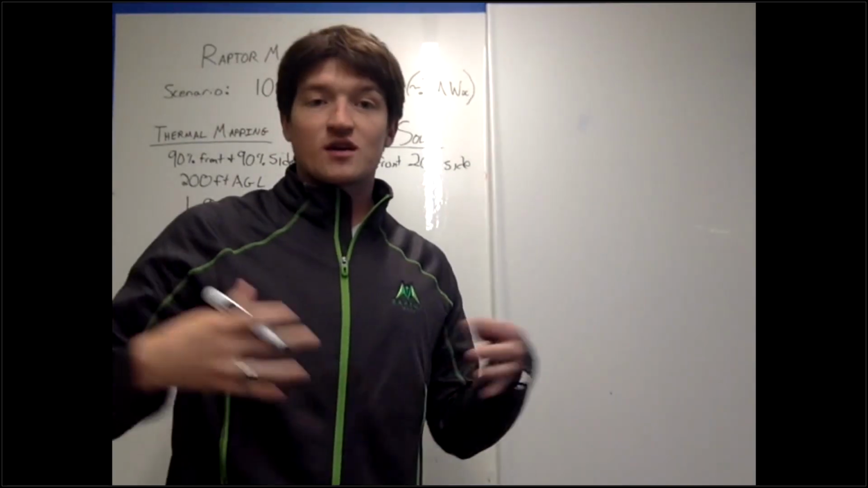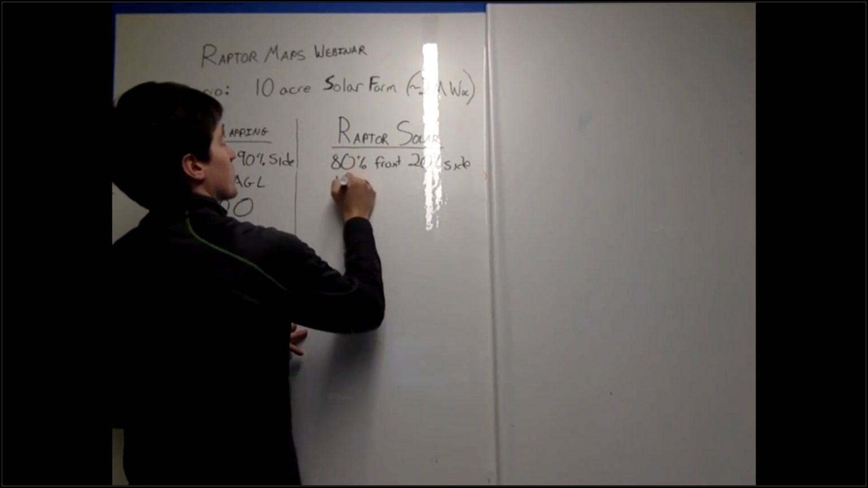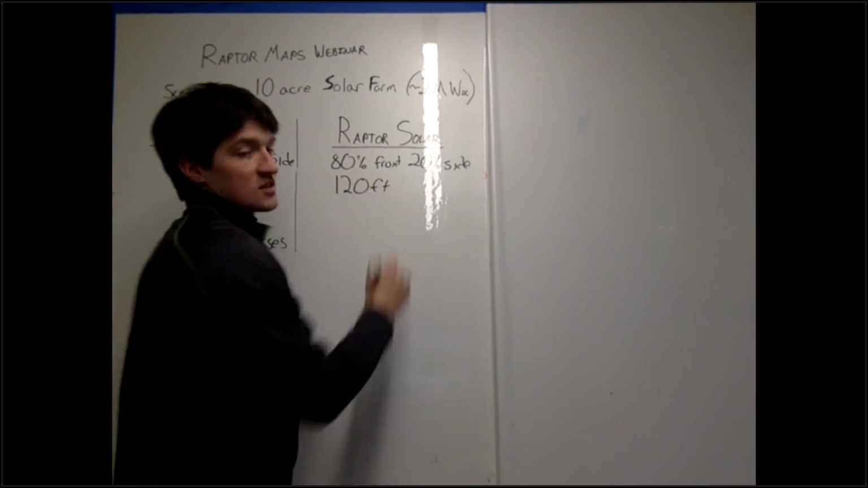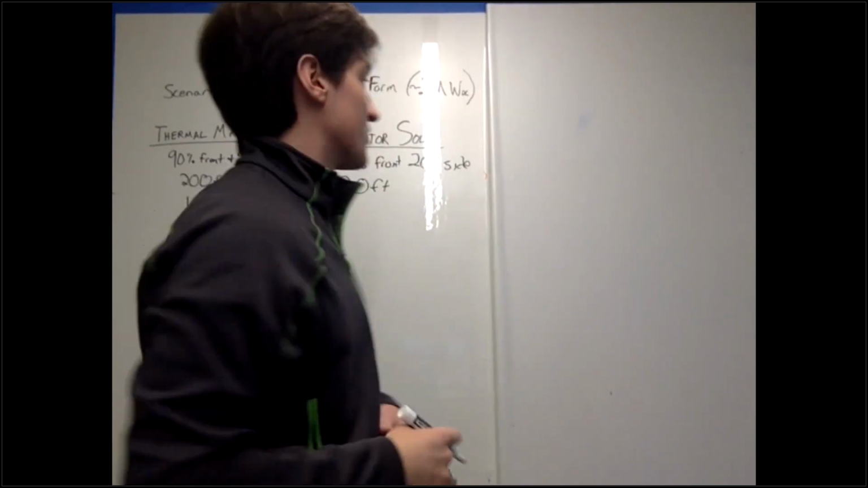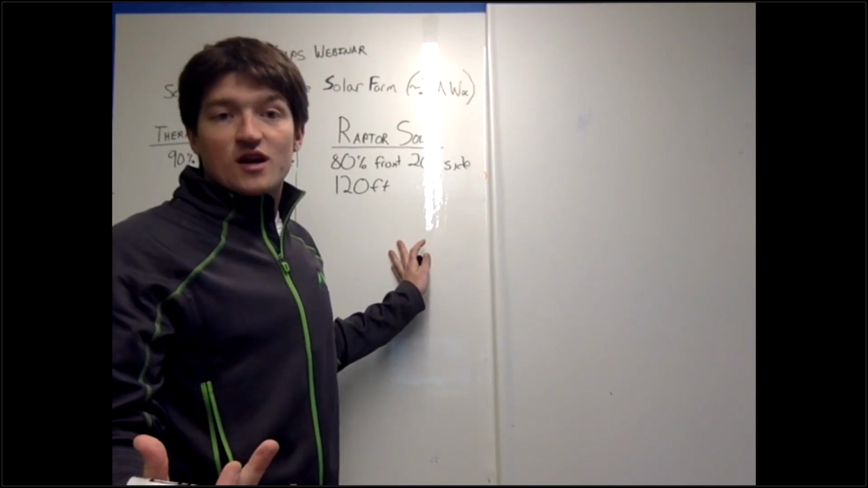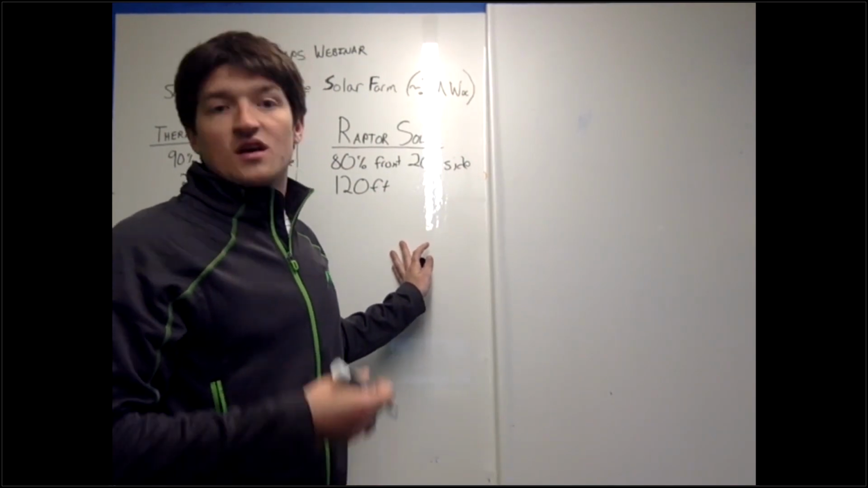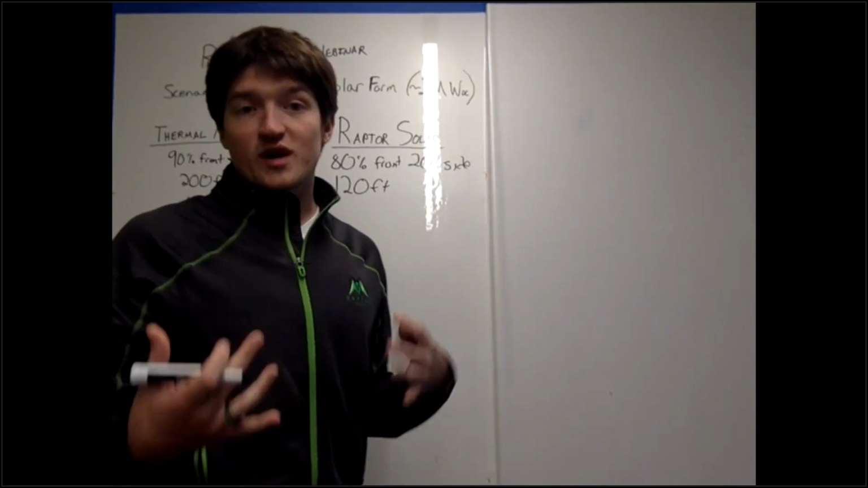And because we're not making a normal map, we can fly a lot lower. So we usually recommend about 120 feet. This is assuming a 13 millimeter lens. A different lens might mean a different altitude, but for simplicity, let's go with 13 millimeter. So now because we can fly lower, we're going to get a lot more detail in our image. You're going to be able to see those cell defects. You're going to be able to see those hot spots, the diodes. So it's going to ultimately make a better report.